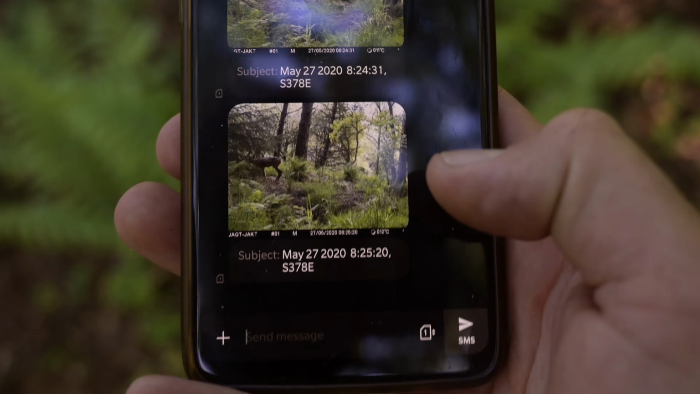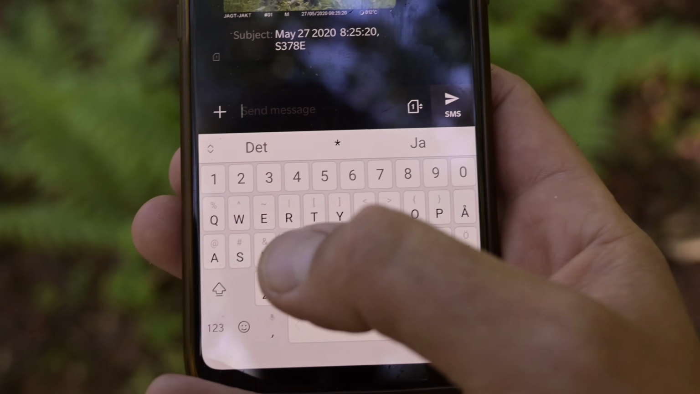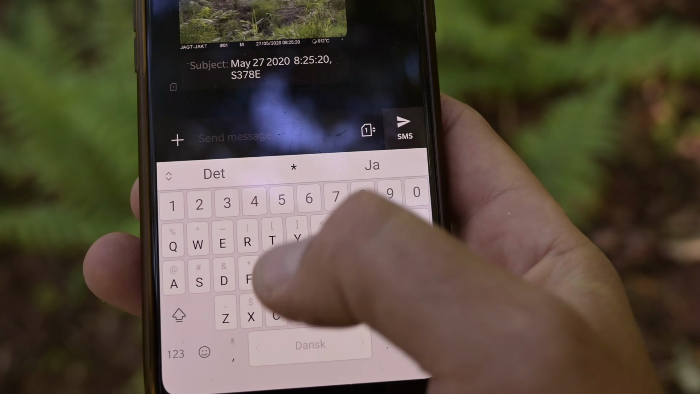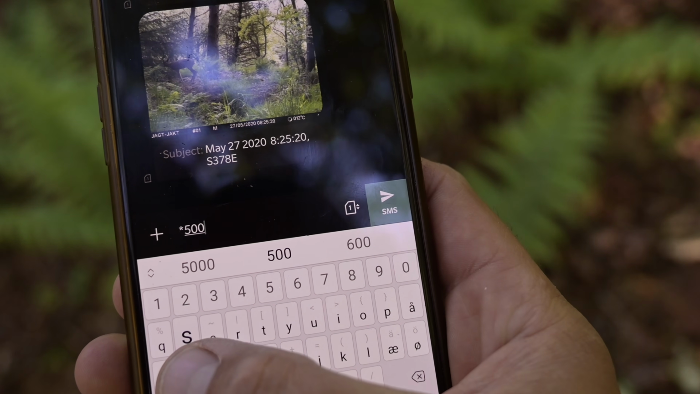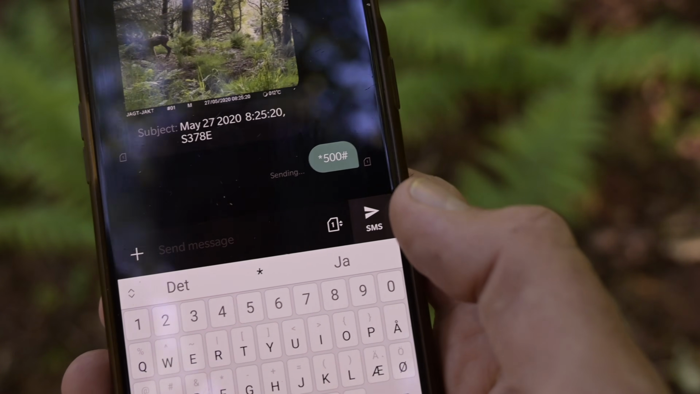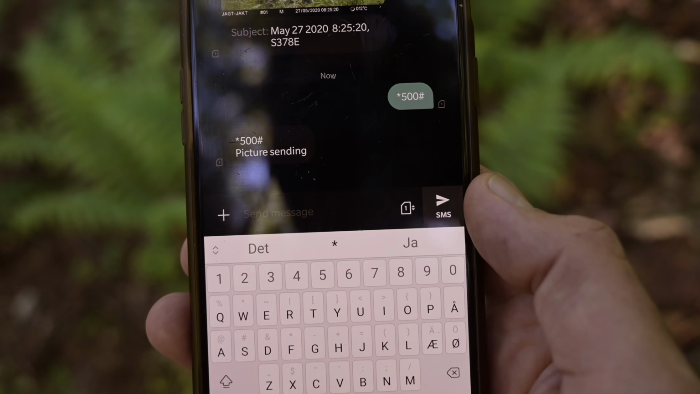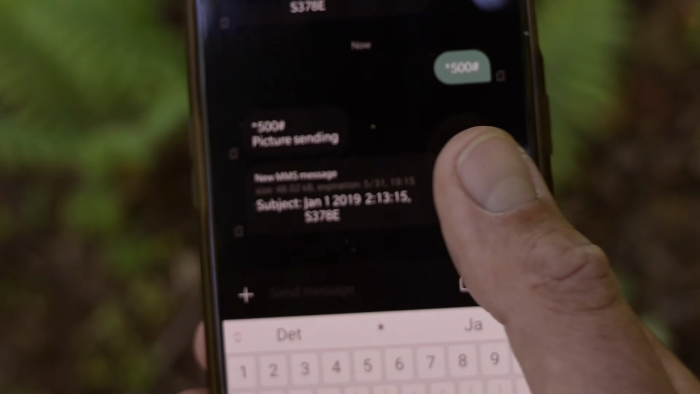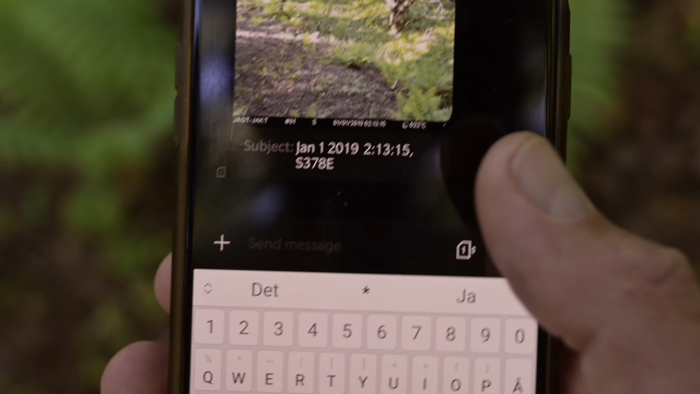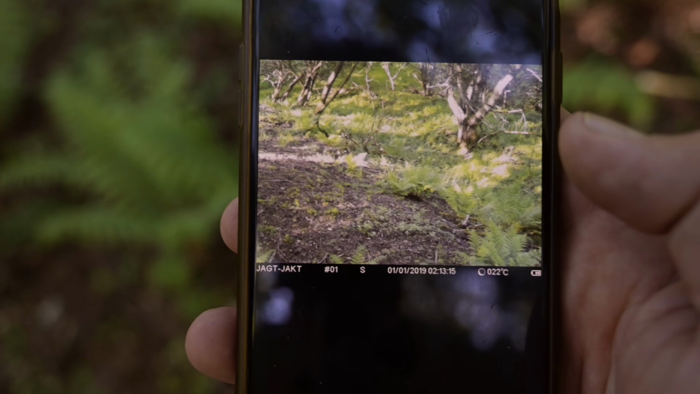So I'm now in the SMS mode of my phone, and I ask the camera to send me a test photo by pressing star 500 square and send. And now hopefully soon there will be a little photo picture sending. There it is. And that is perfect. Yeah, that was great.